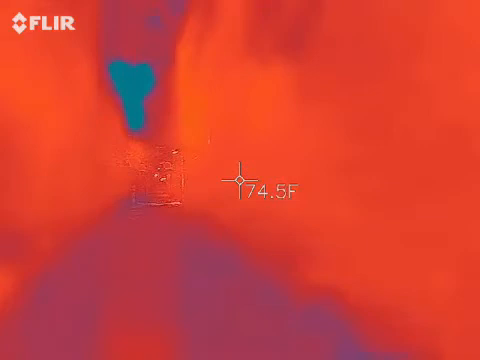Yeah. So the white lines actually help you see three-dimensional because the camera will not see 3D. So it'll put white outlines around things that it thinks are an object based on the heat signatures.